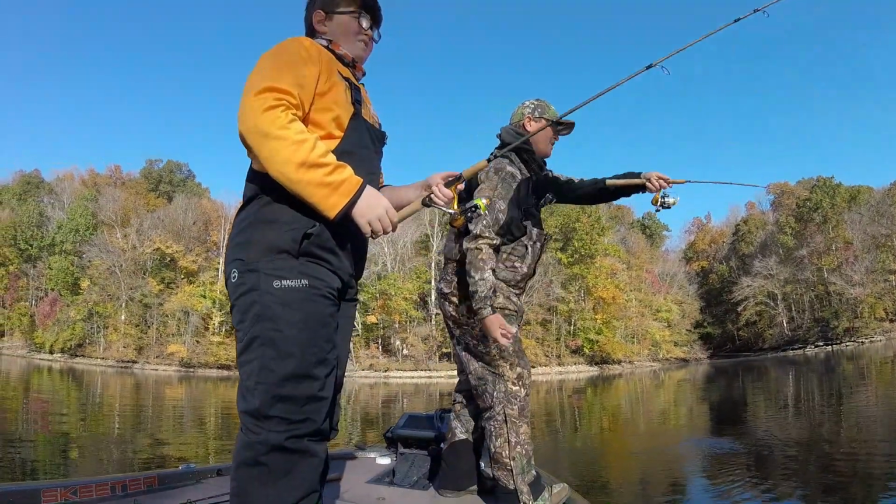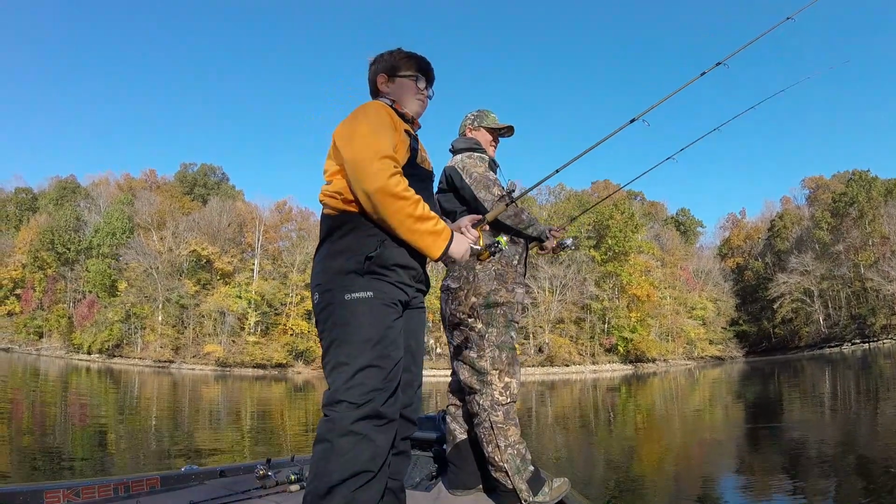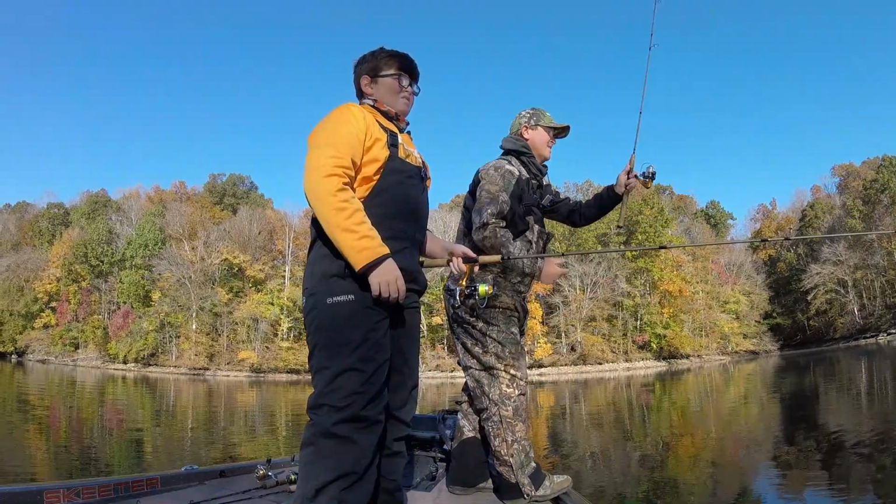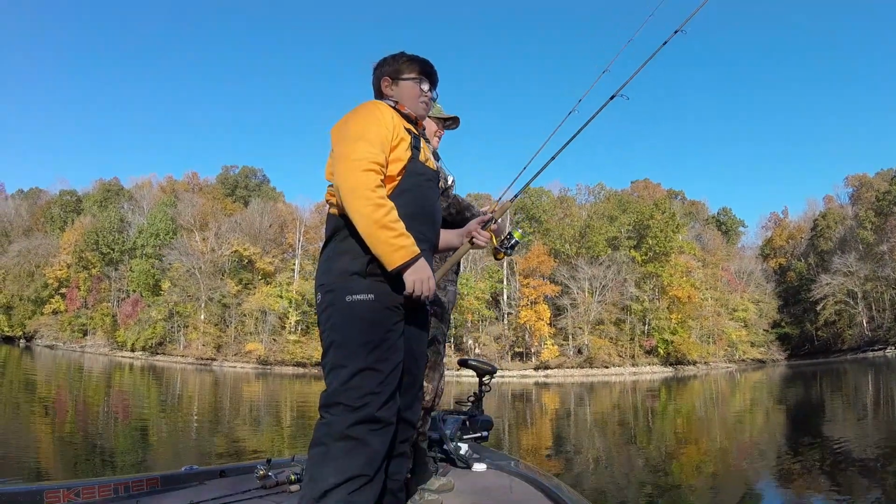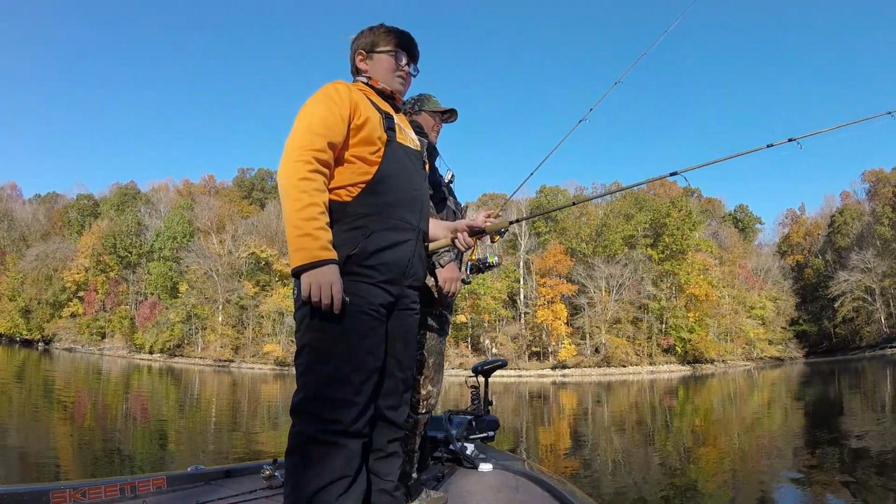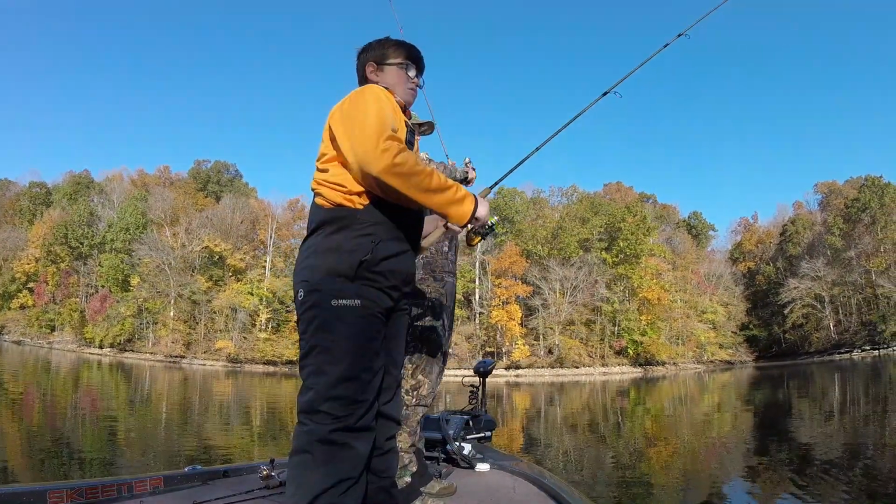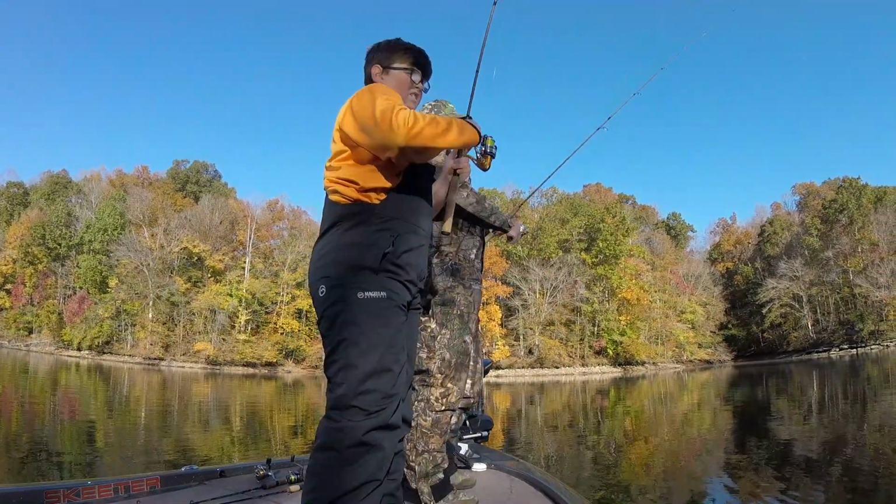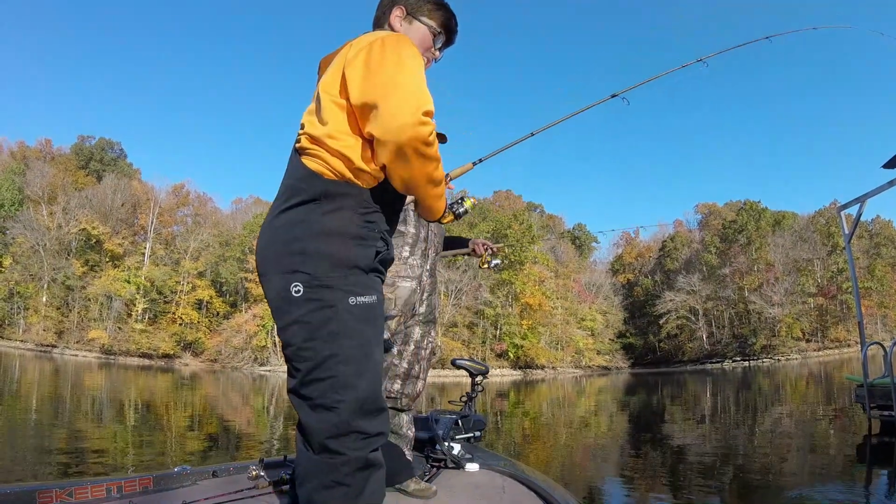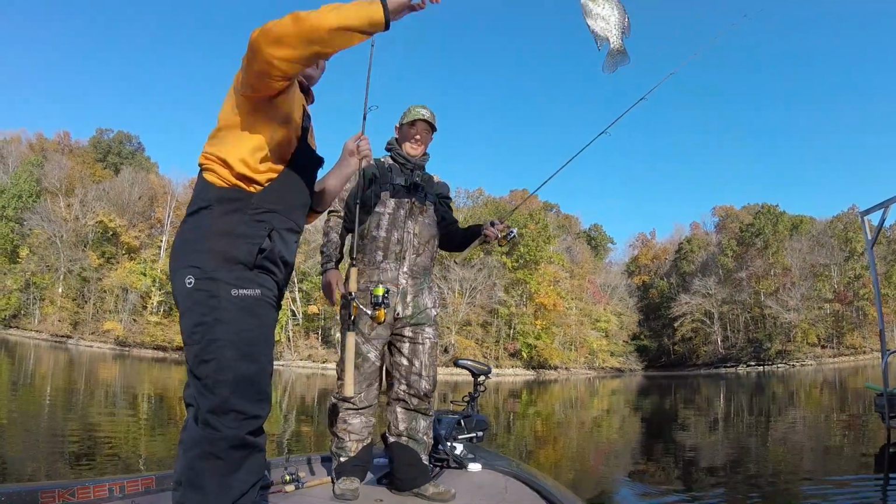That one kind of took off like it was like a strike. Darn it, Gordon. There he is. Oh! Off. I felt like it was moving. Well, Will sort of kind of got his skunk out of the boat.